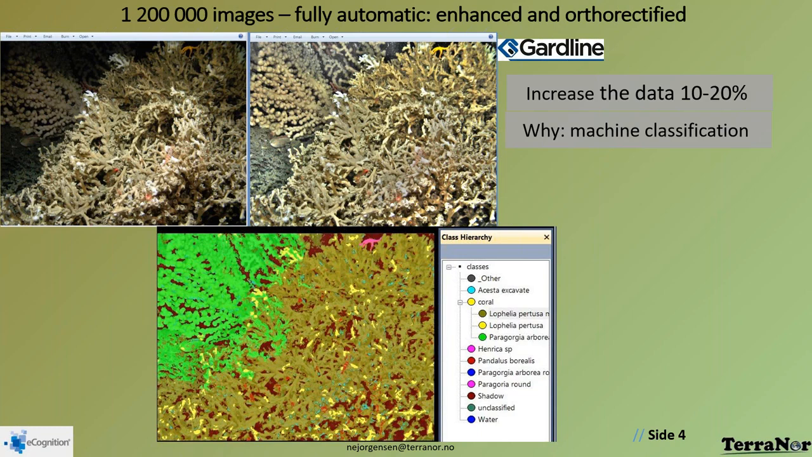I'm not a marine biologist, so when we work with them and classify, and you see the classification at the bottom here, we work with the biologists to tell us how they want things to be mapped and what has to be done. We help them create rules that they can then run themselves. And what the biologist said to me is they're not interested in the coral itself, but in all the animals living inside it. And this was from Guideline.